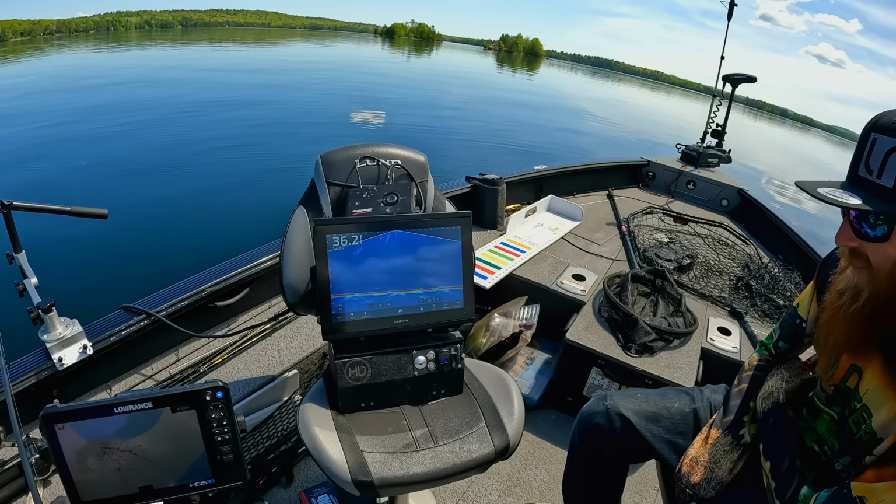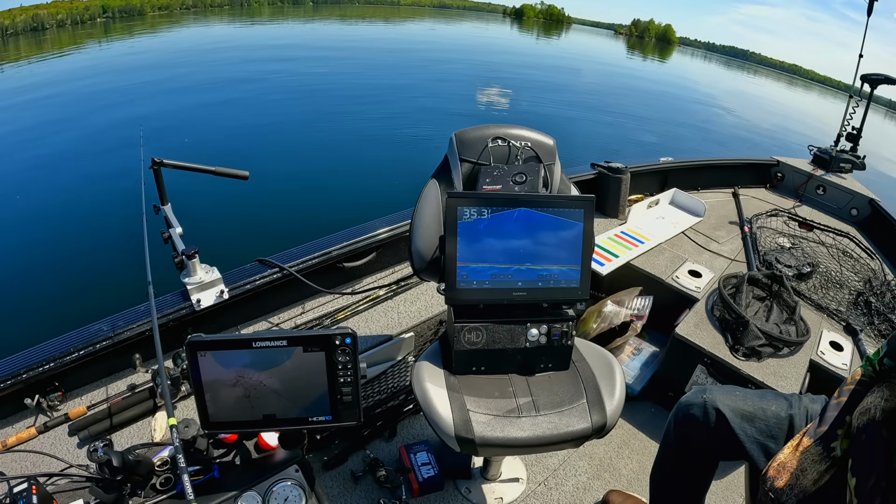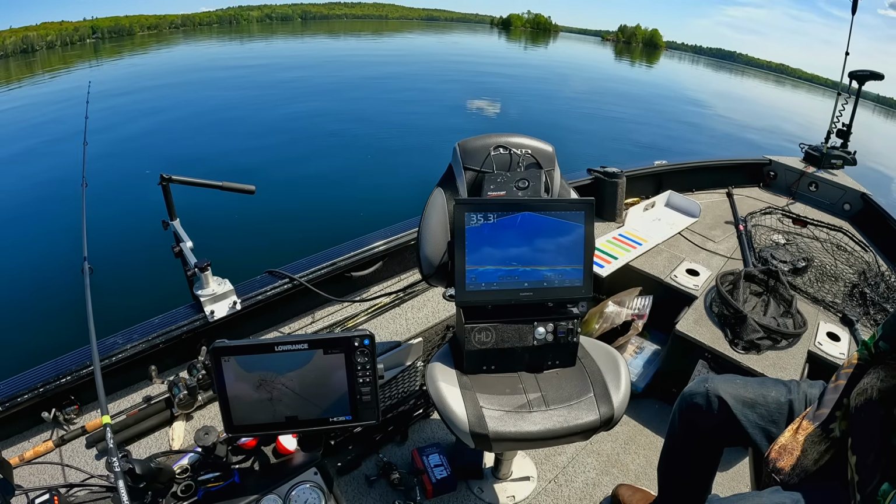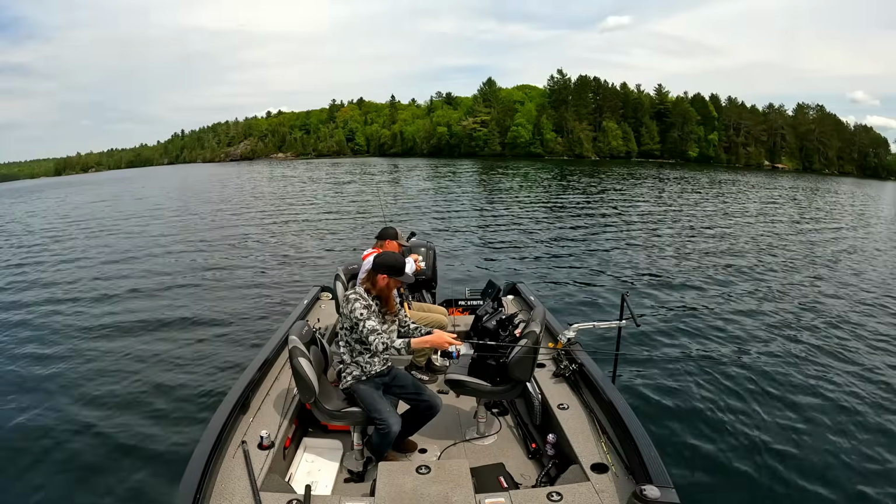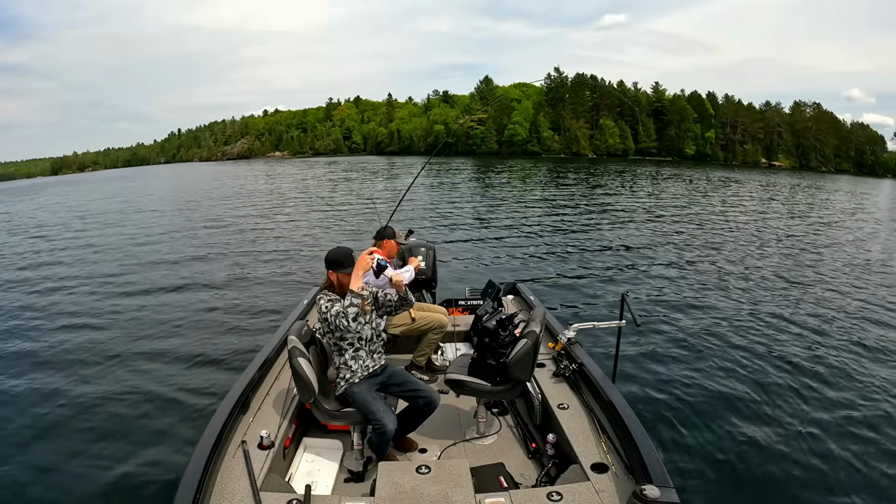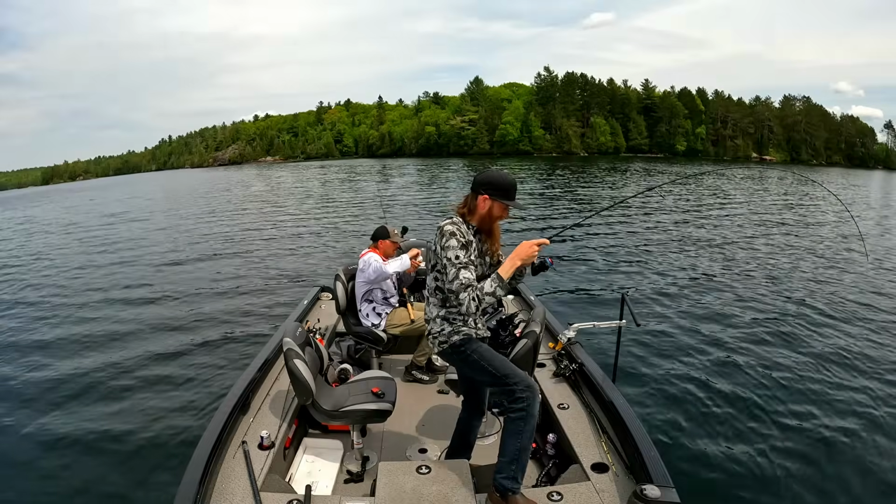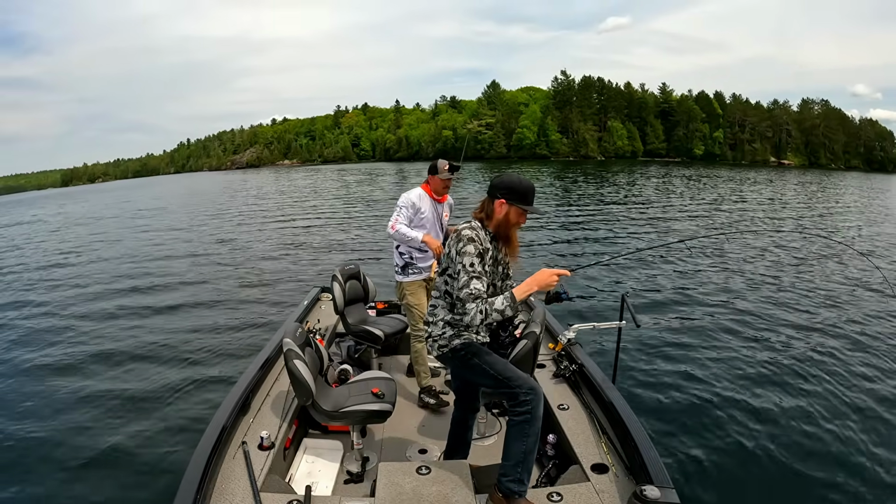We got one coming in. I think it's a walleye. We've been finding a lot more fish. Oh yeah, it's definitely a walleye. He's coming. He just pooped. See him poop? Small one? Just going after another one, and this one came up from the bottom.